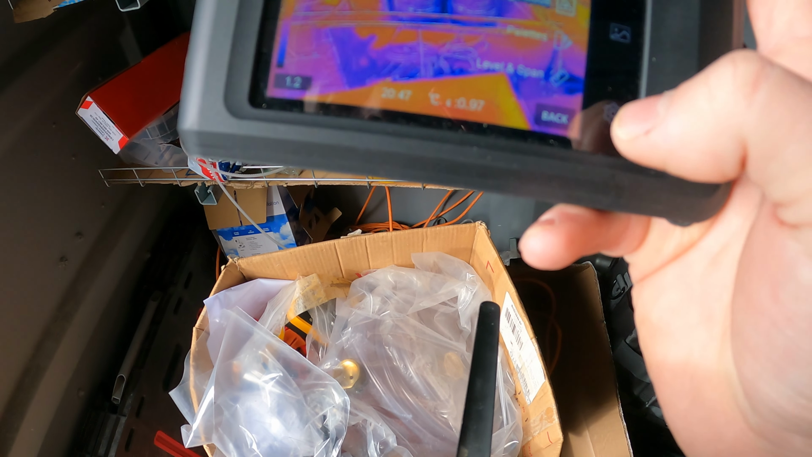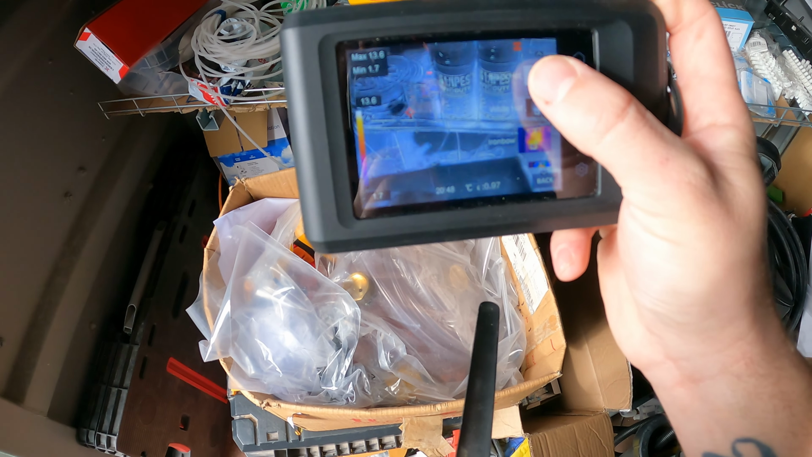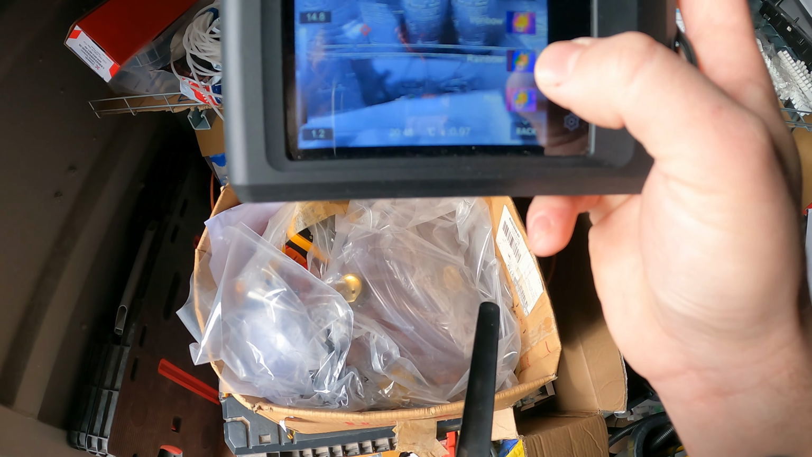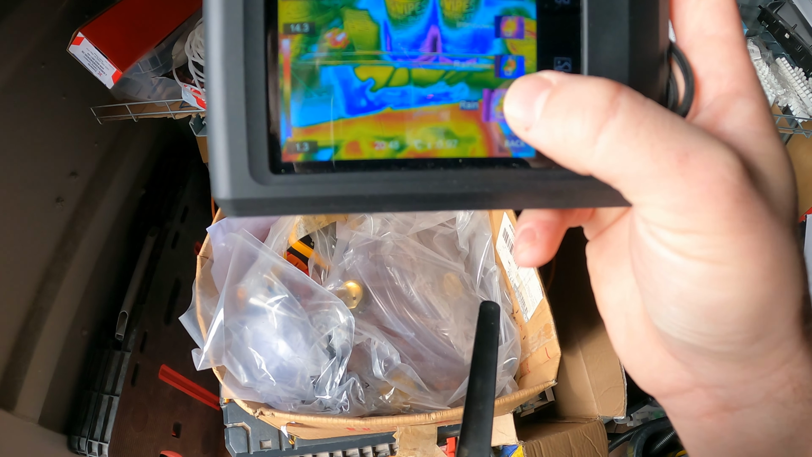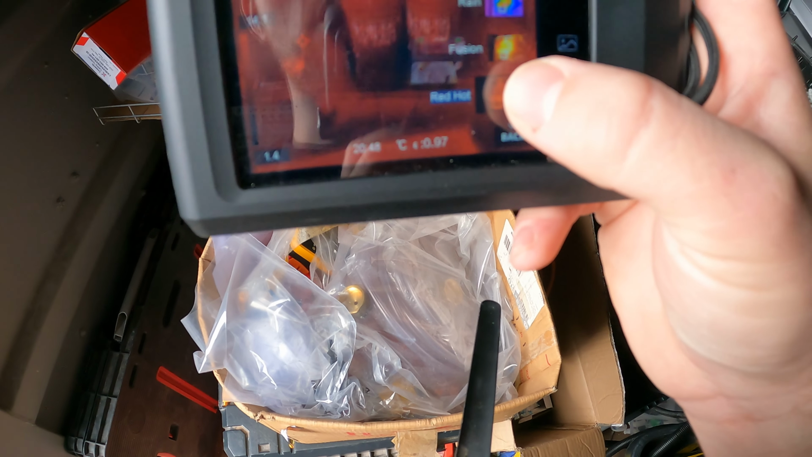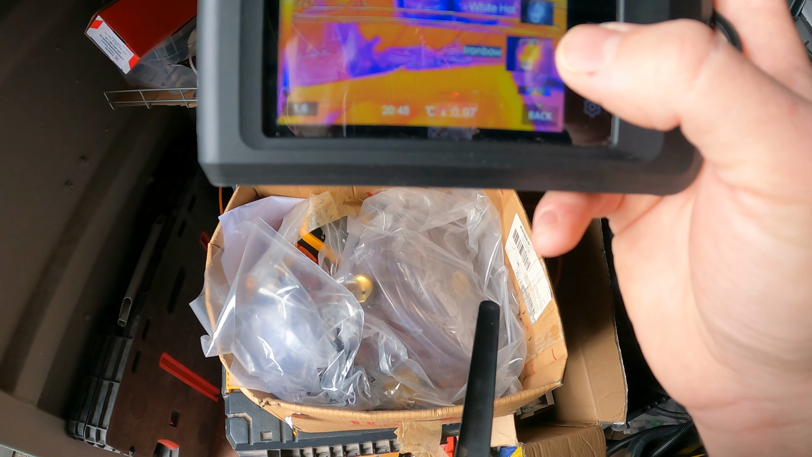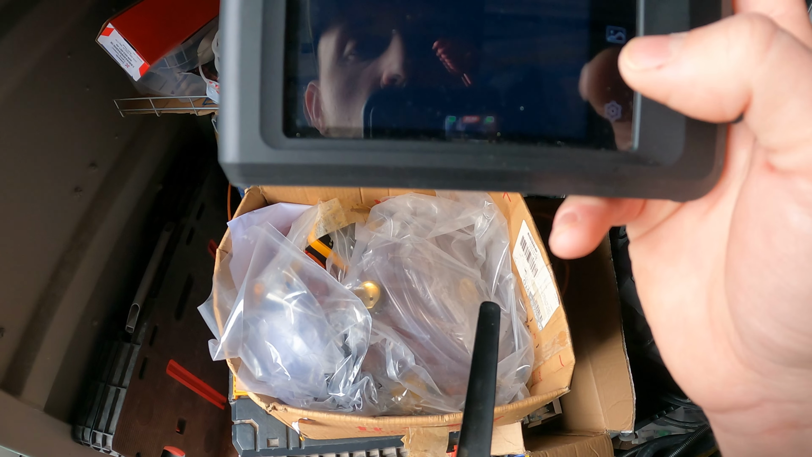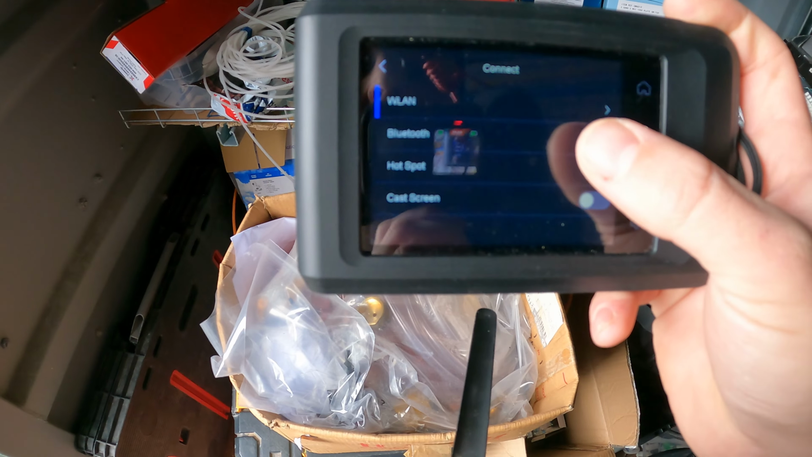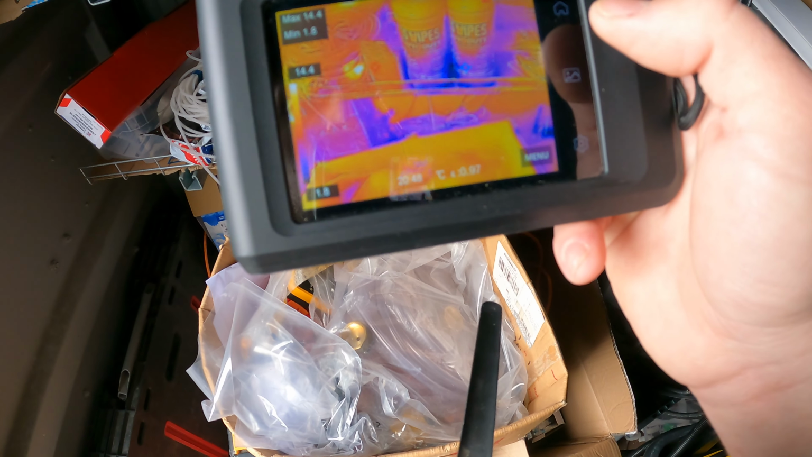But if we go to the actual settings and go to palettes, you can change it to black hot, white hot, rainbow, fusion, red hot. But yeah, I like this iron bow, I don't know what that is, but that looks more thermal-camera-ish to me. Anyway, you can then connect it to your Wi-Fi, Bluetooth, or hotspot on your phone. There's an app on your phone that you can get, so you can download all the stuff from it.